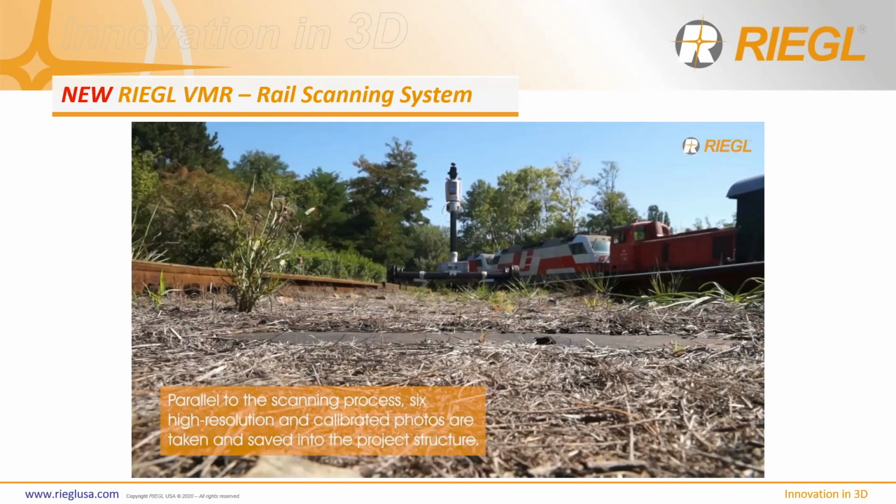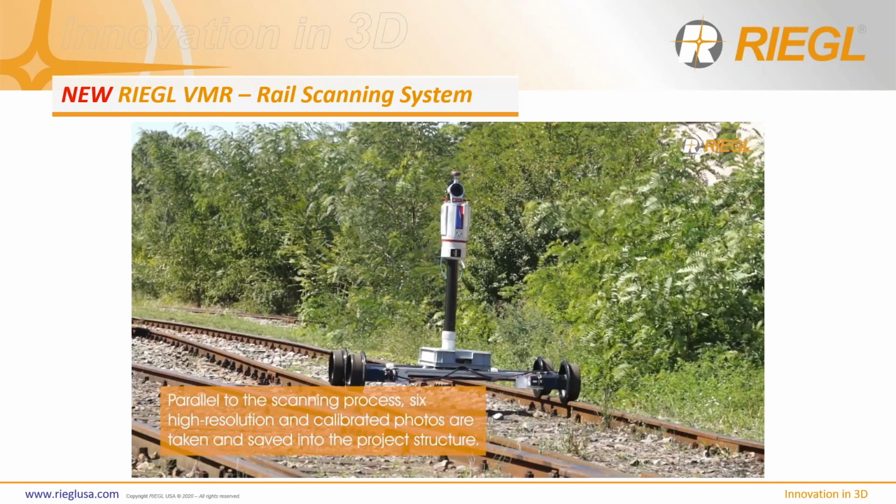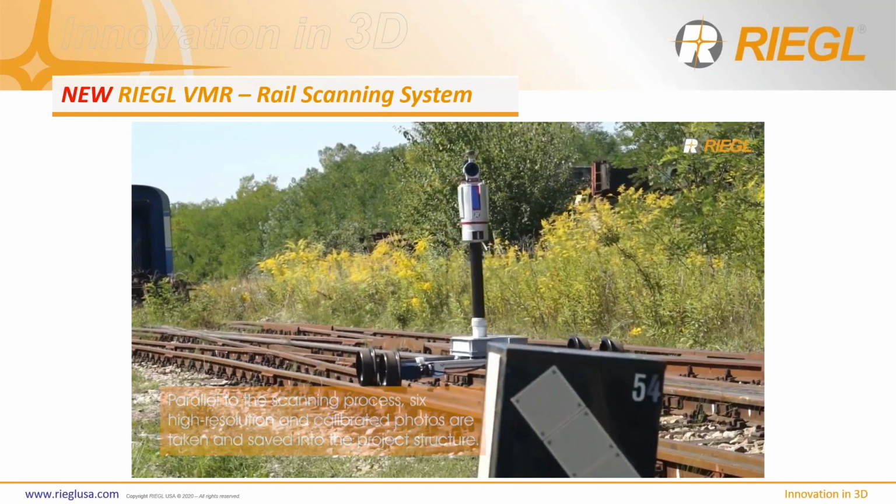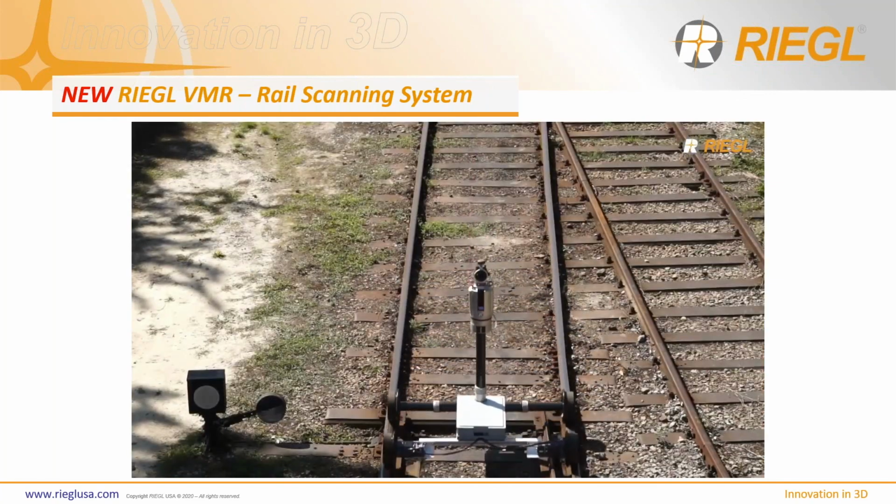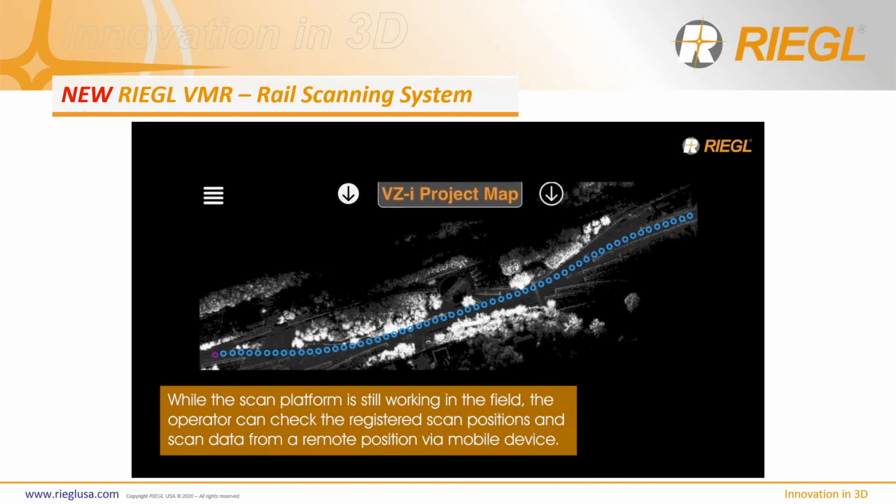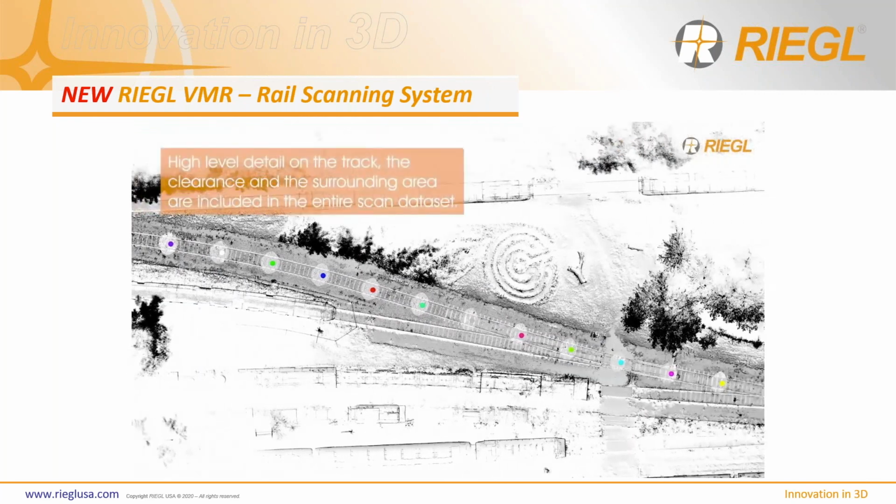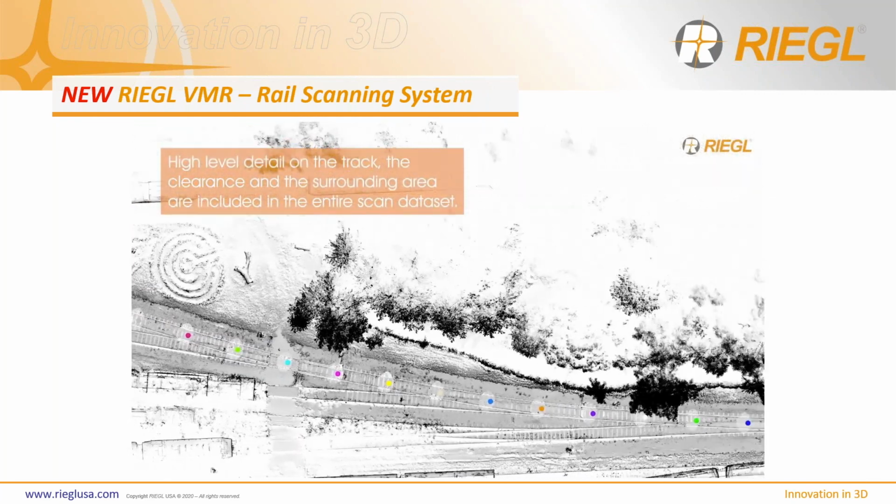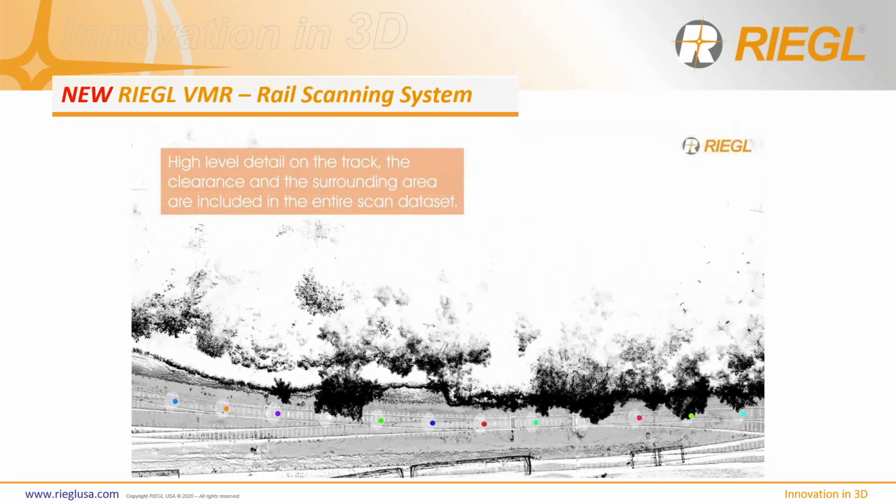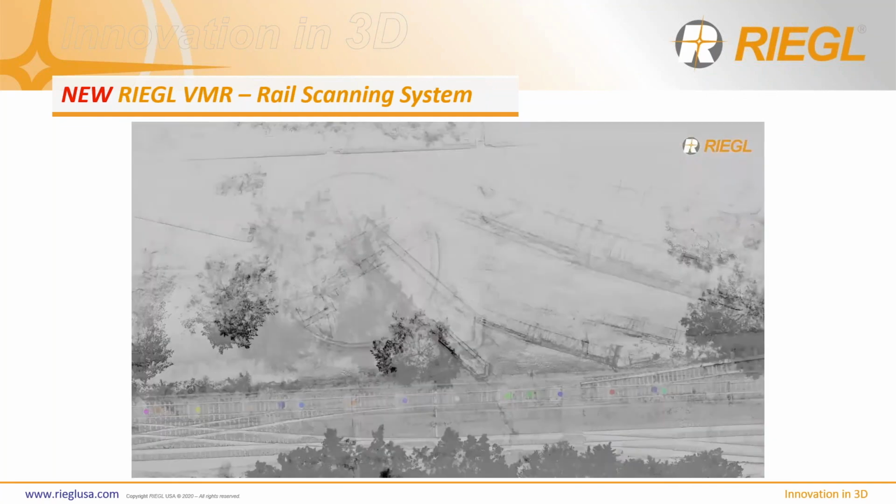So we know the static scan time. We know the speed of the rail, the speed of the VMR. We know where and when it will stop. So you can really quantify the time it would take to do X amount of track. By knowing these attributes, you can really schedule these scans for maintenance purposes on a routine basis.